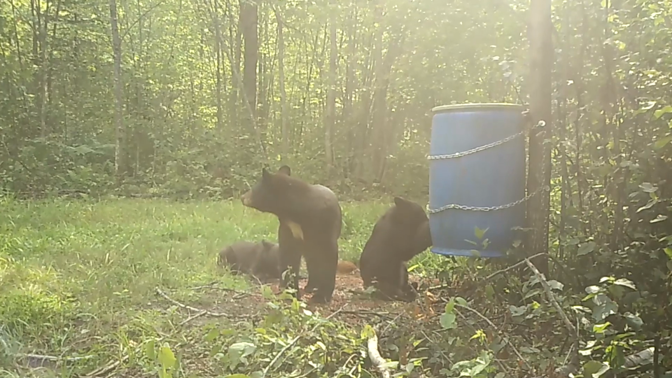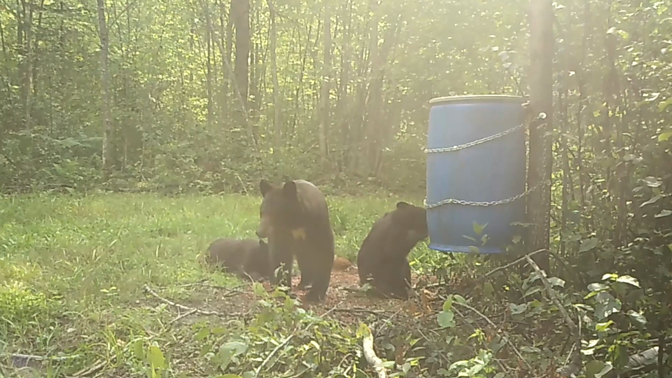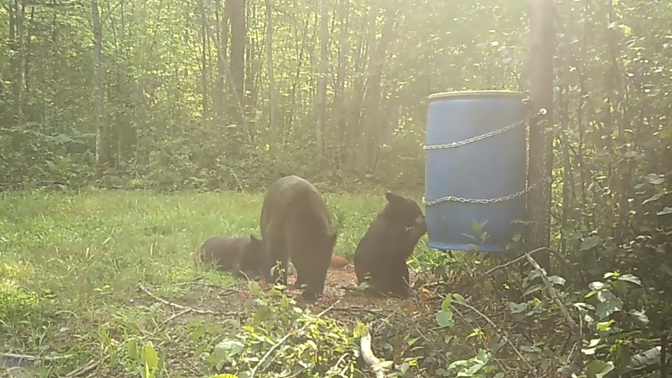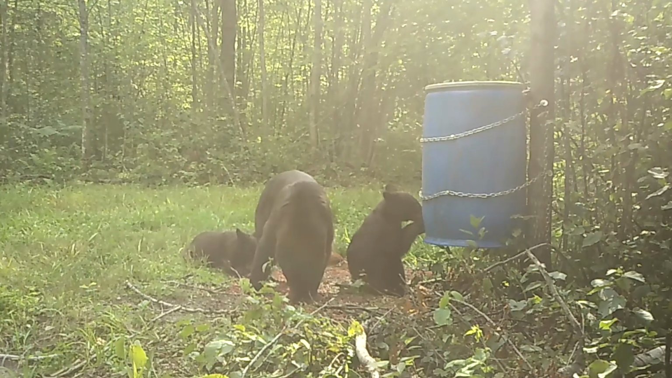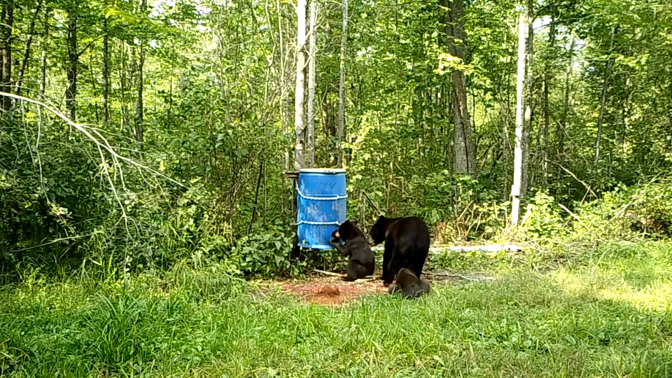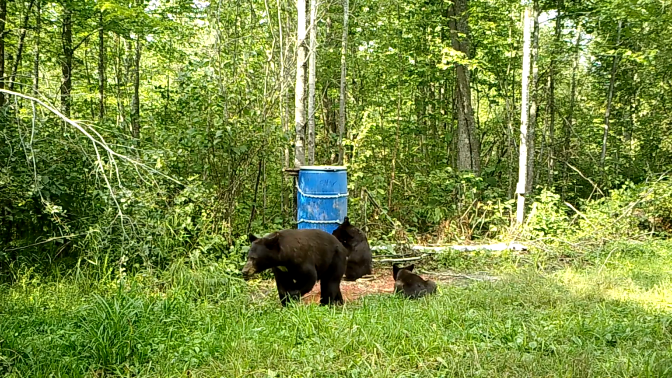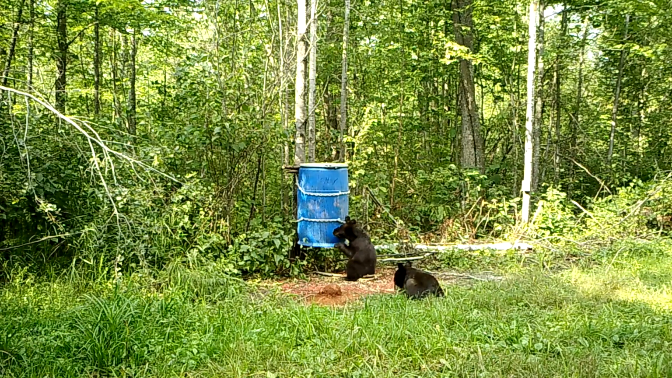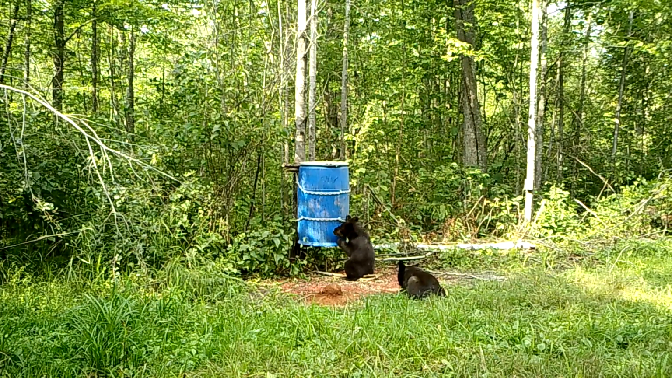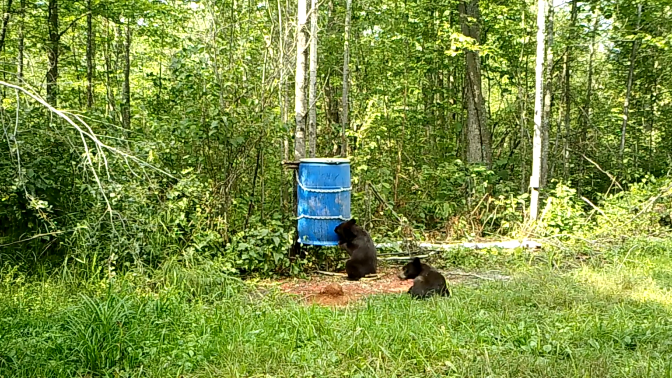Here's a really good view of that white patch that's on her chest. So pretty easy to identify her, seeing that patch and the 2 cubs with her. Here she makes another attempt to try and leave to see if the cubs will follow. They still don't seem quite interested in leaving just yet.